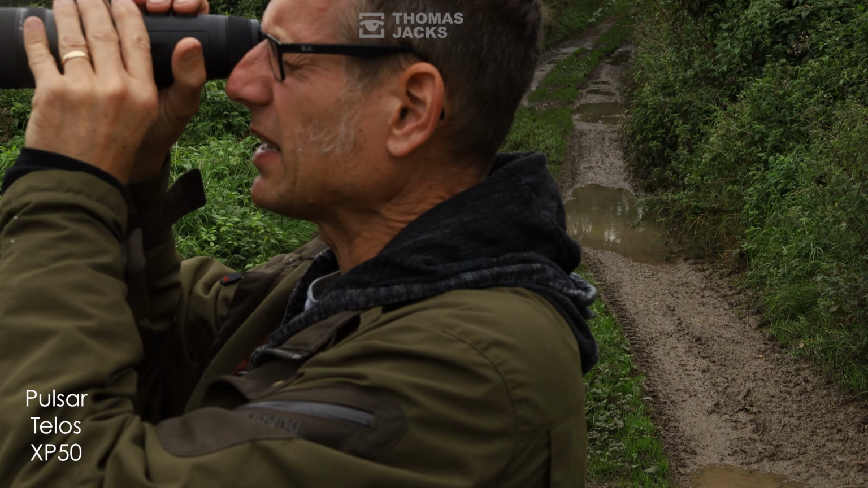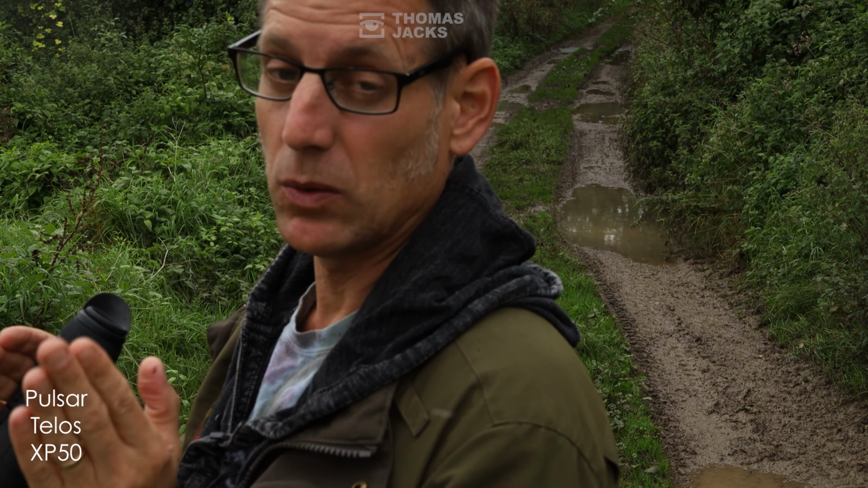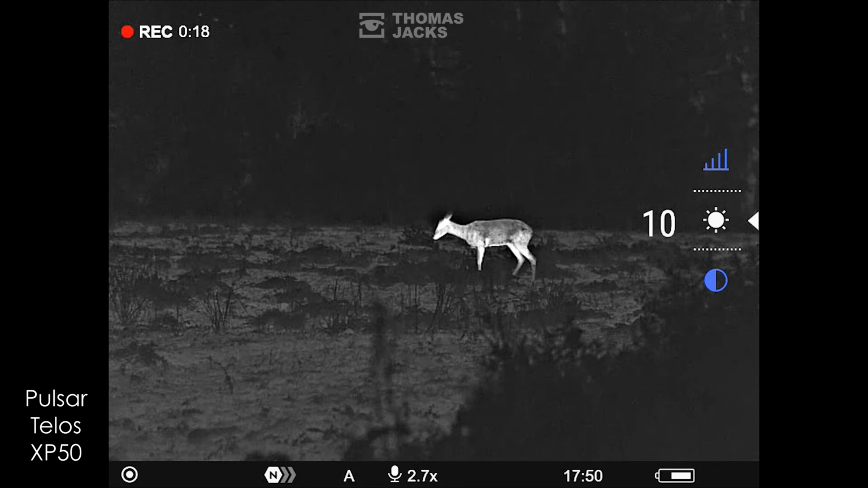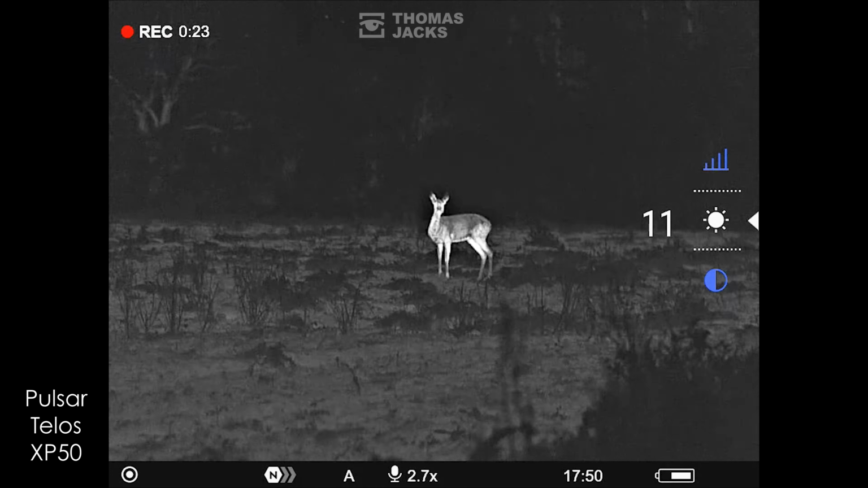And when you've got your contrast set, move on to brightness. Now the trick here is that you want to be within 4 increments of your contrast setting. If you find that you're a bit further out than that, go back to your contrast and reset it to make sure you're within 4.